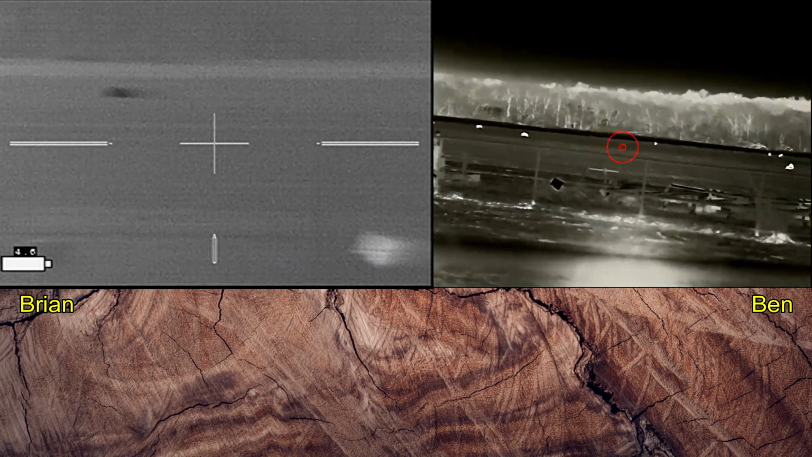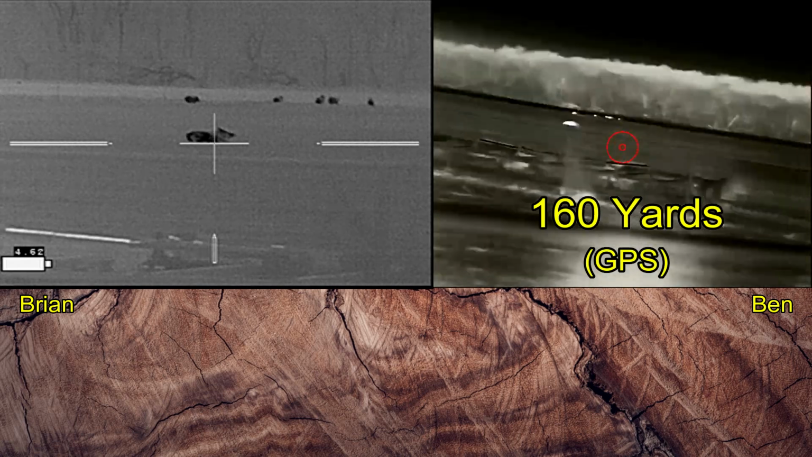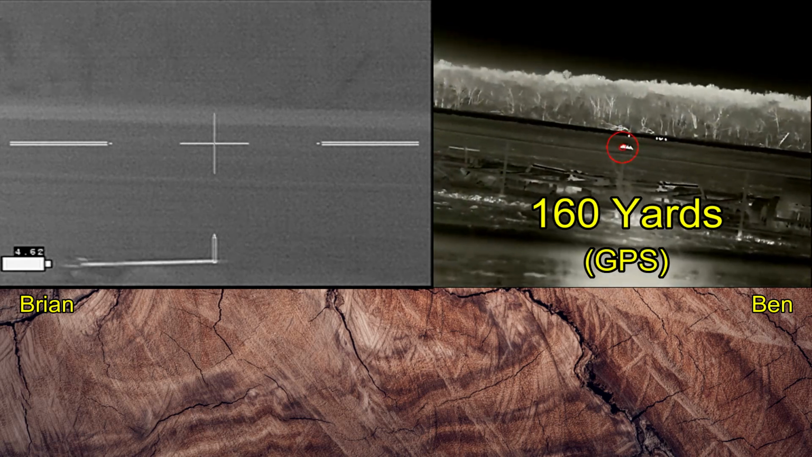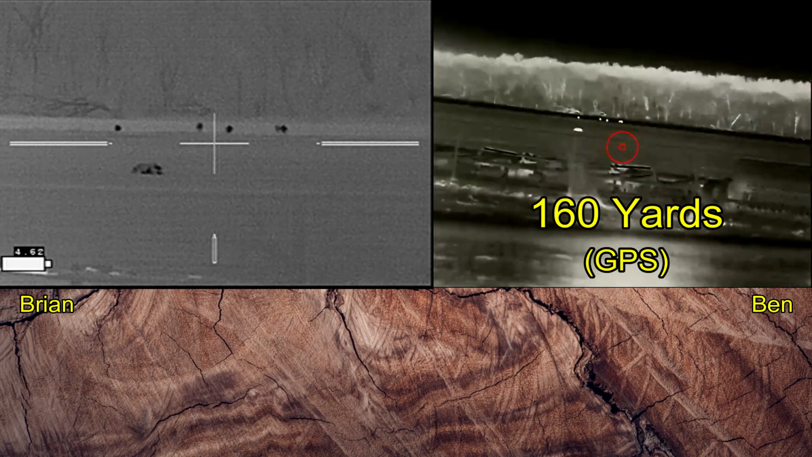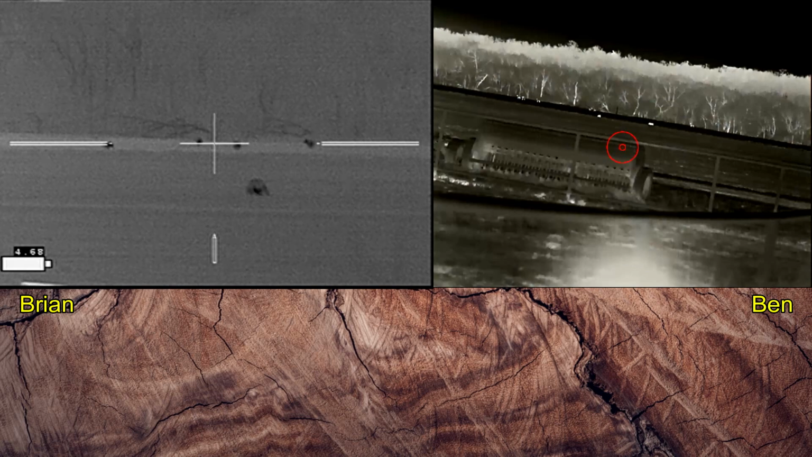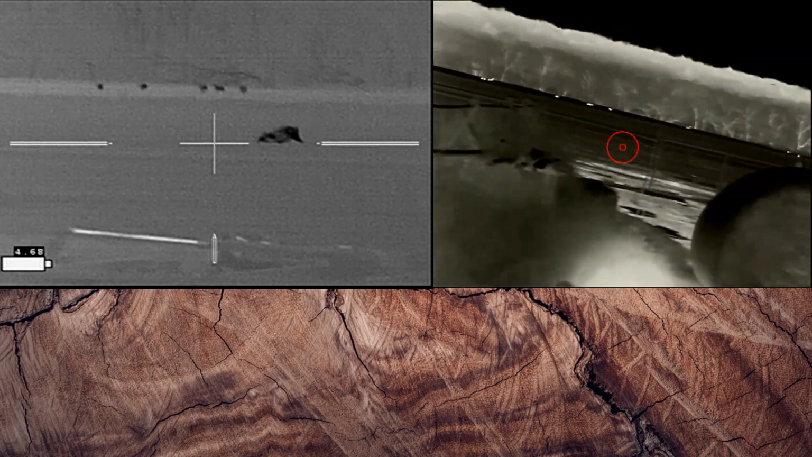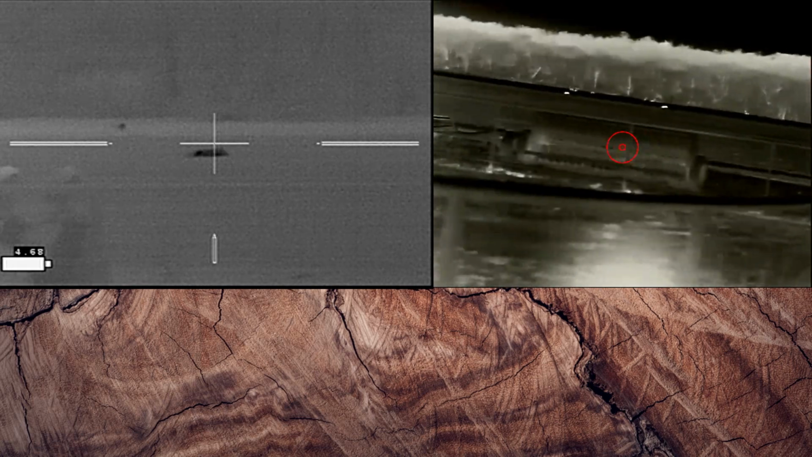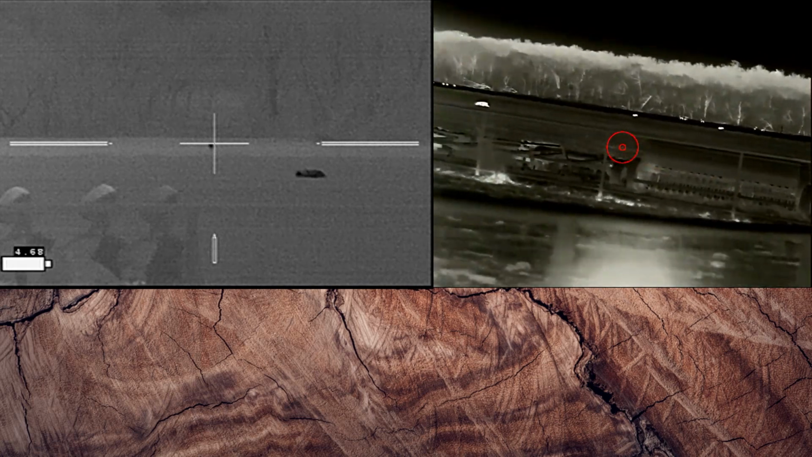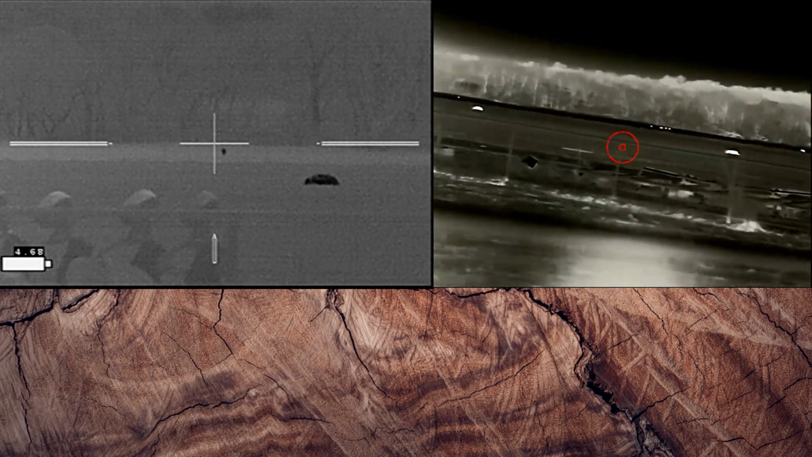Ben popped it. I'm going to miss that round in the distance. We both put one in the flailing hog in the foreground. I hit it again. I don't know how he's still alive. I take a couple Hail Mary shots at this hog with no luck whatsoever.